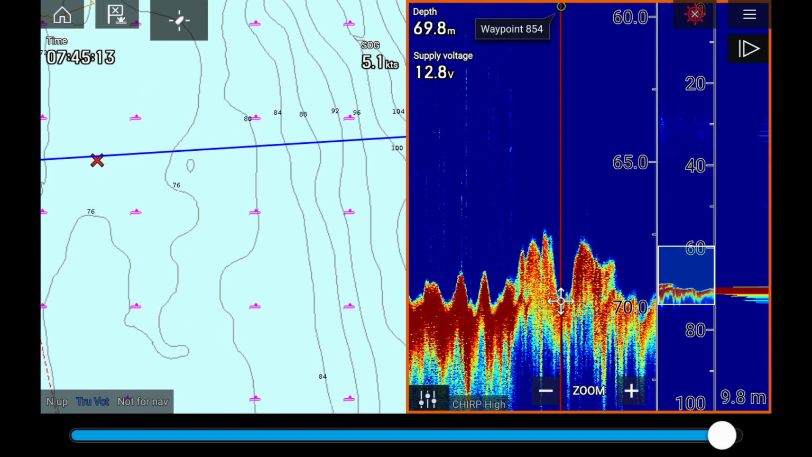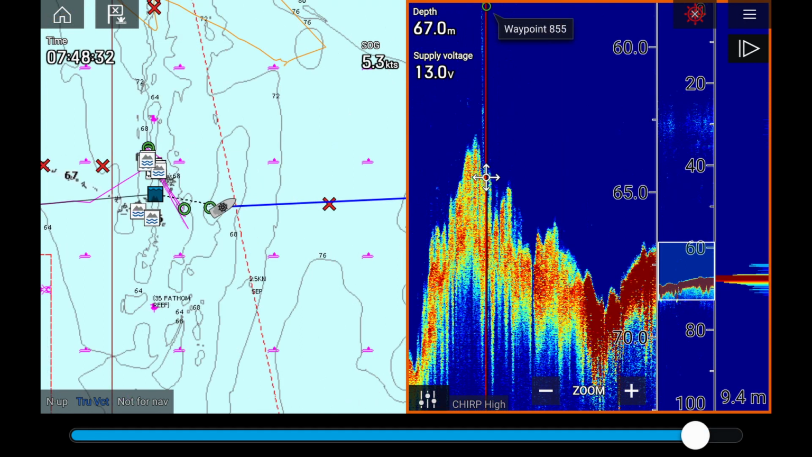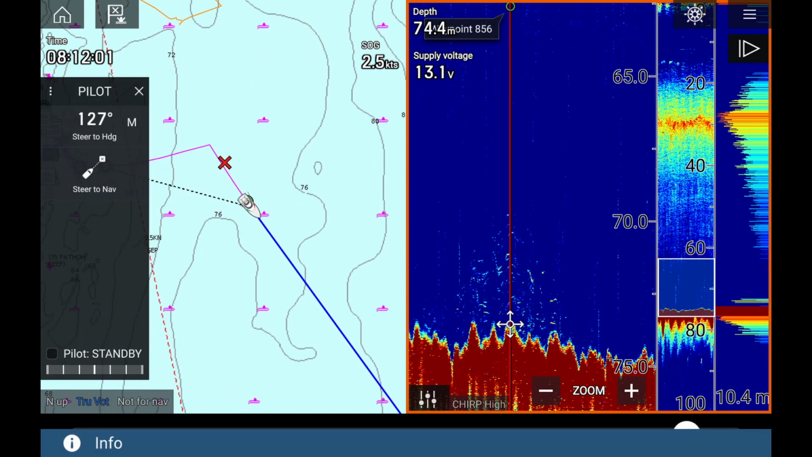Certainly it works at a lower frequency than the equivalent Hummingbird unit. The Hummingbird unit's not 3D, of course, but it has much higher frequency capabilities, and therefore with the Hummingbird unit in shallow water I can get much better target discrimination. However, as an all-round unit, I think the Raymarine does better.